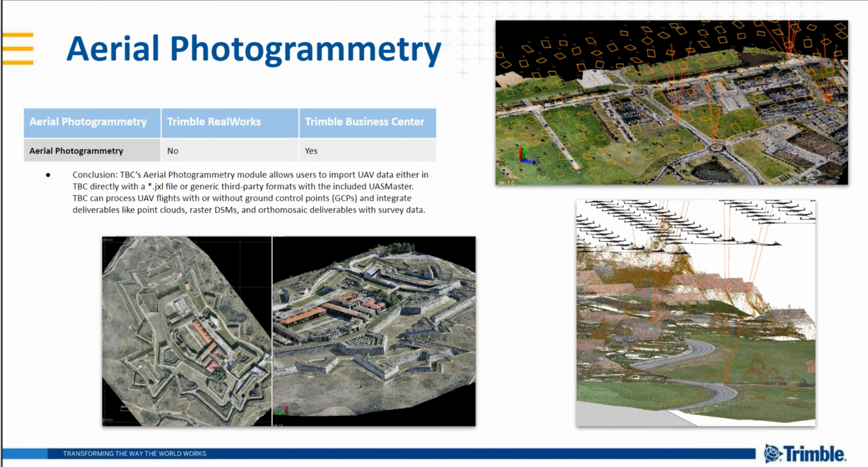Ray, anything to add there? I think you summarized the capability of TBC very well here. Maybe just the one thing to clarify, just in case some of the attendees are not very familiar with the aerial photogrammetry module of TBC today.